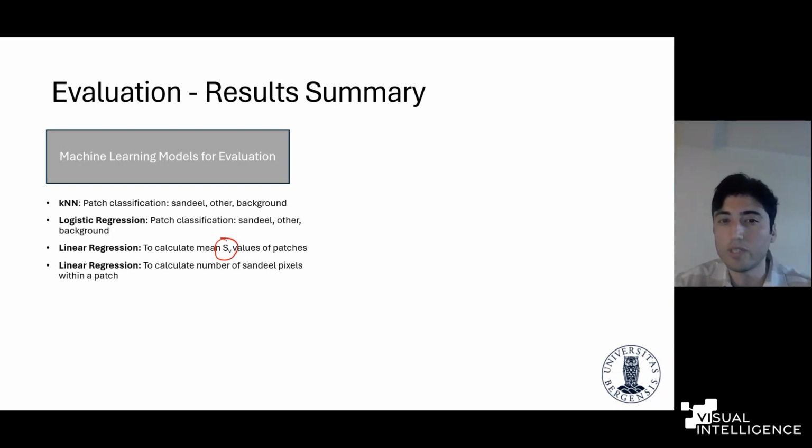So we were interested in this model as well. Finally, we also used a linear regression model to calculate the number of sandeel pixels within a patch to approximate the fish presence within a patch. And we wanted to see if we are able to get a good performance in capturing the fish presence.